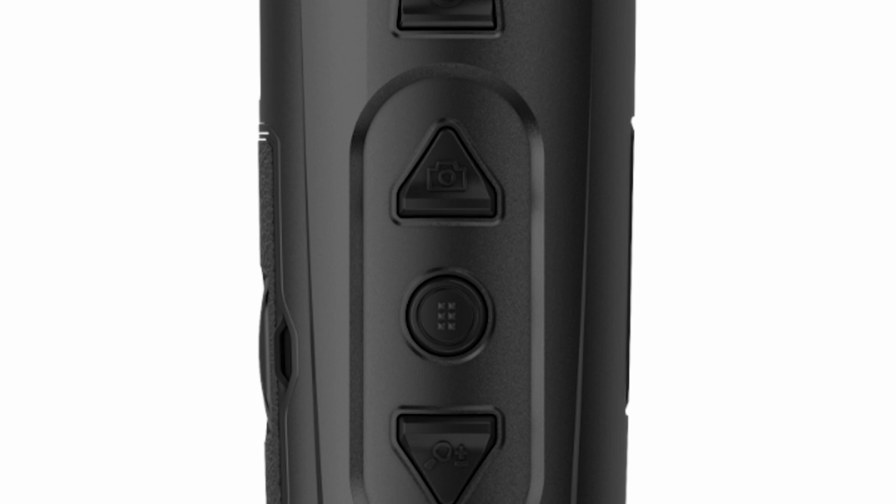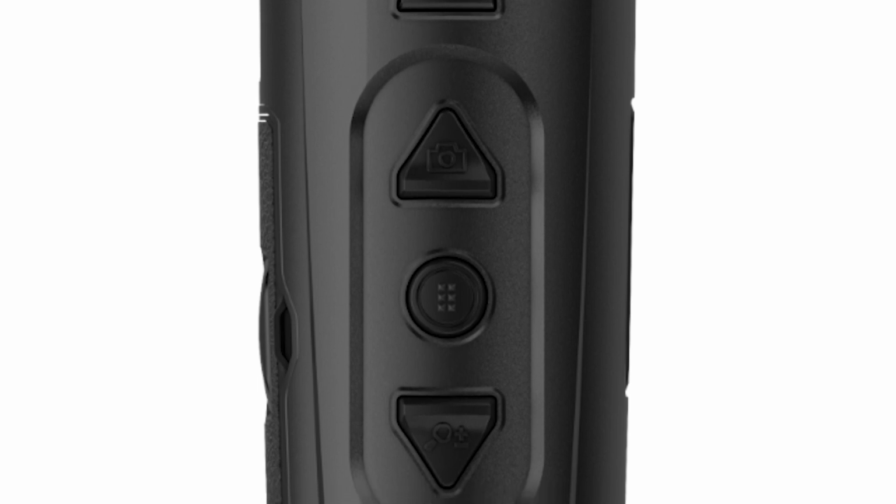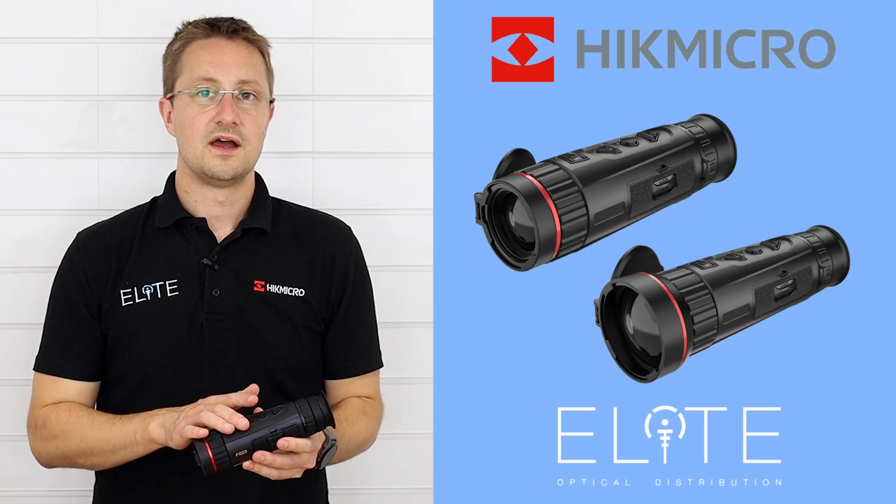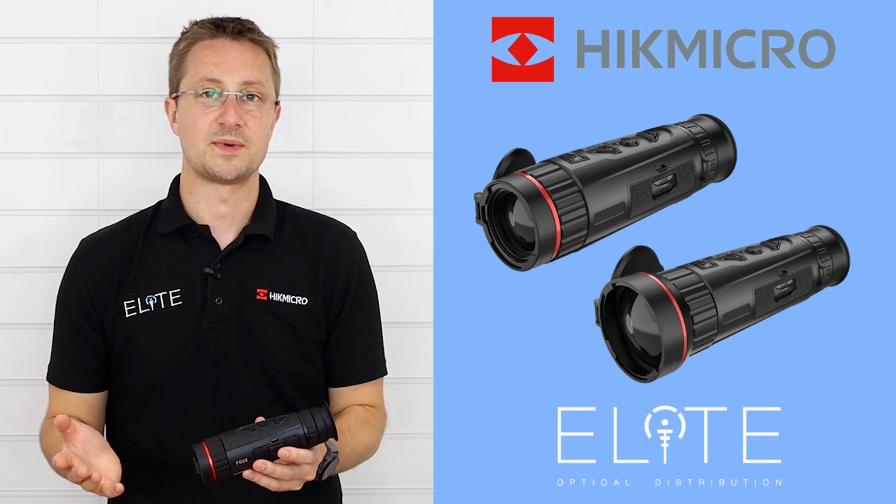The center button on the top is the menu button. Press and hold this to open the menu to activate the advanced features. A short press will change the color palette, which will run through the 4 options that we talked about earlier.